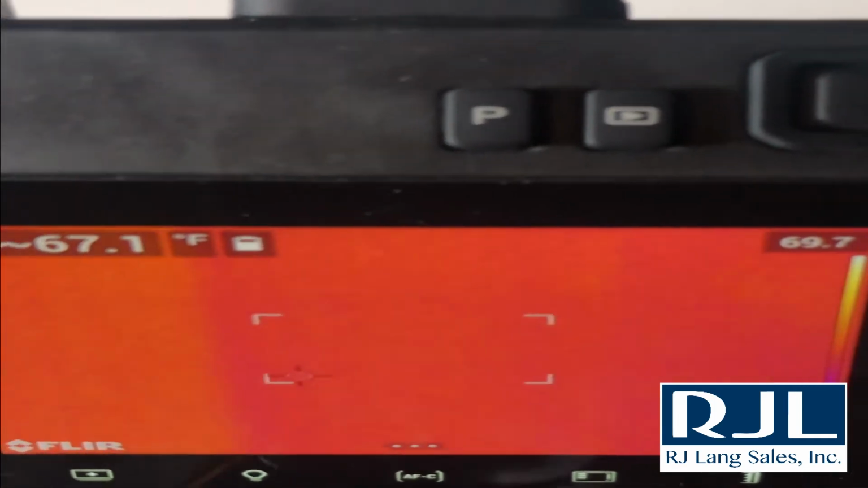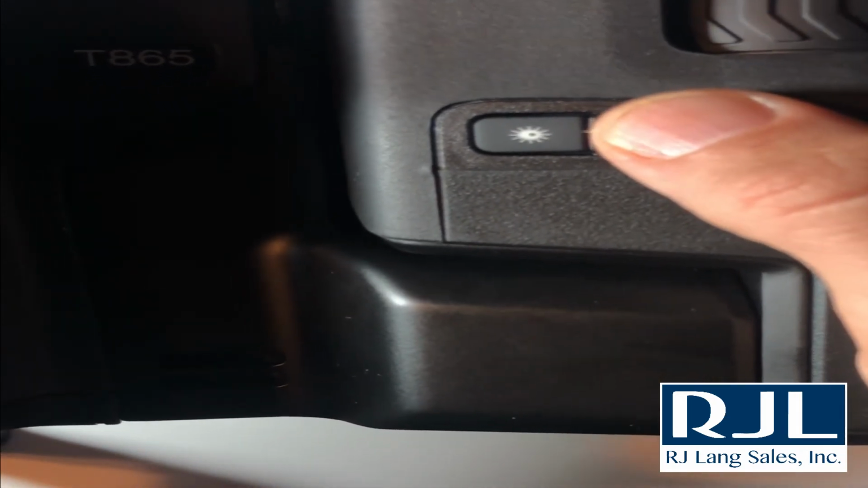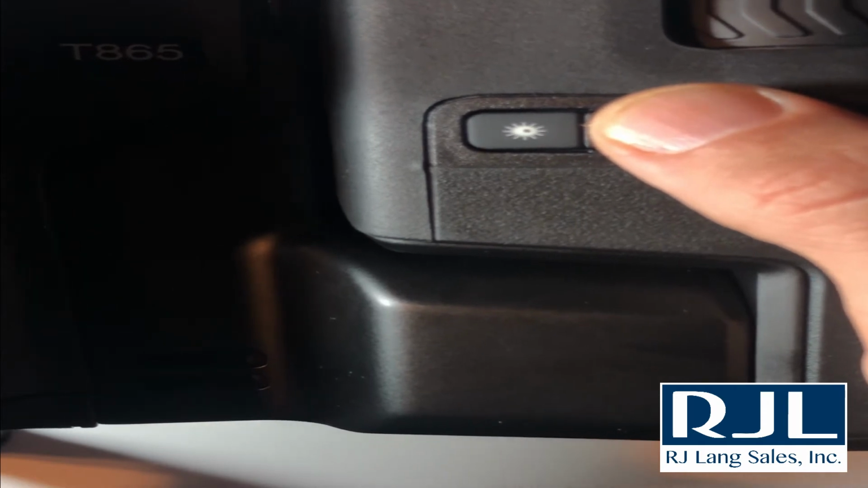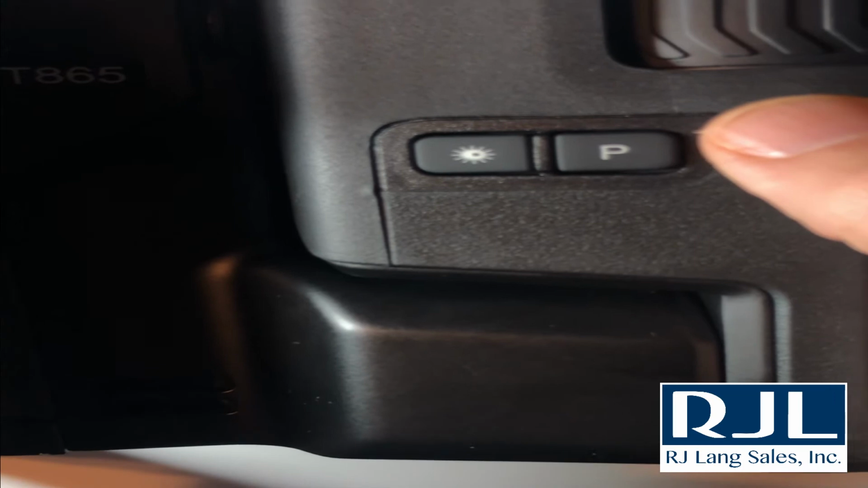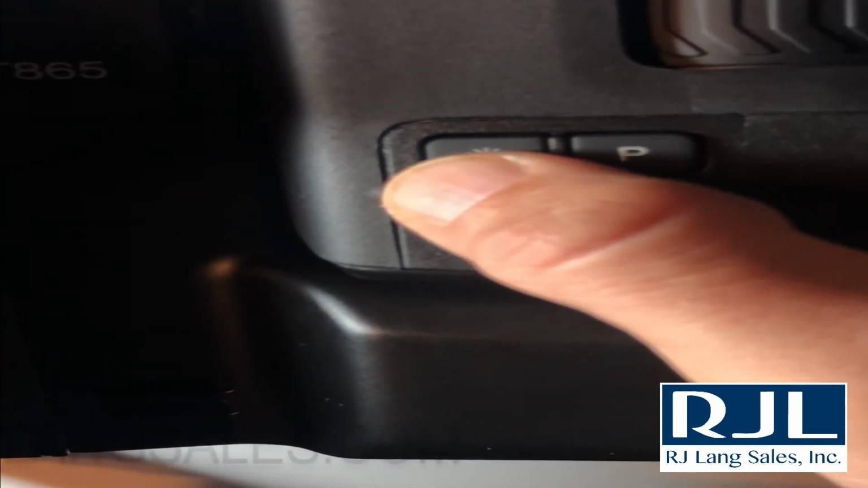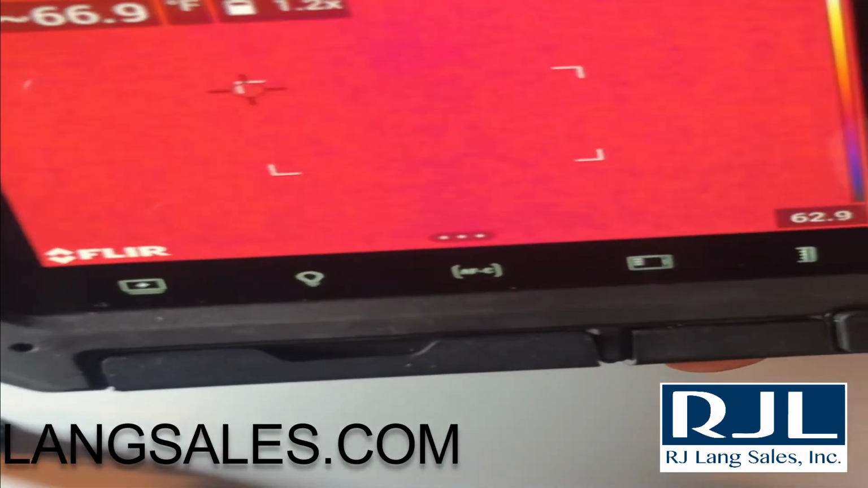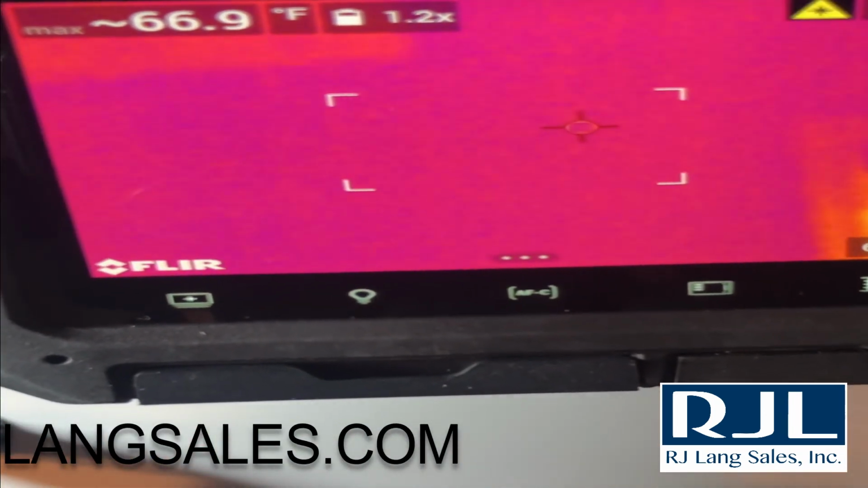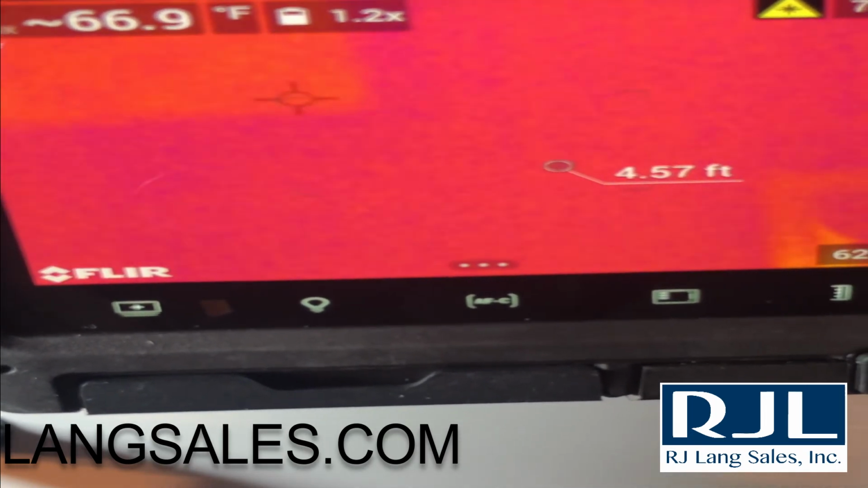You also have an option on the other side of the camera for this programmable button. Again, you hold this in and that will bring up an option to make that button do something else. This button here is a laser distance measurement. So if I click that button, you'll notice that it tells me how far away my target is.